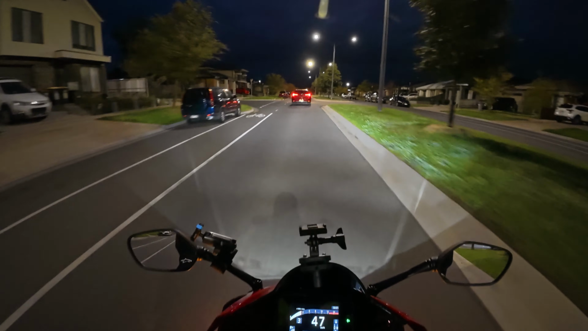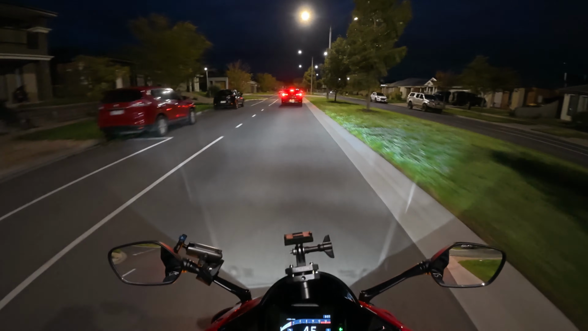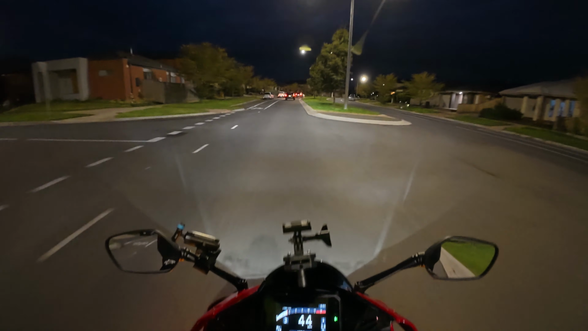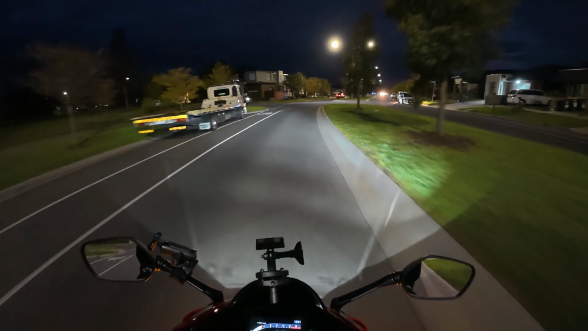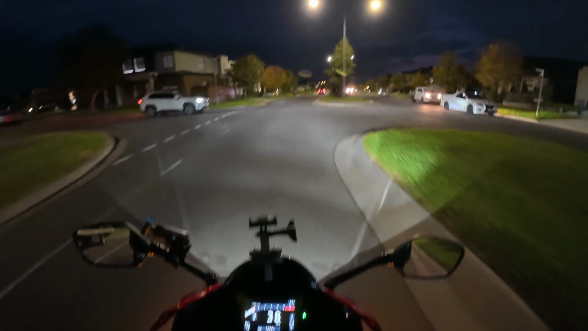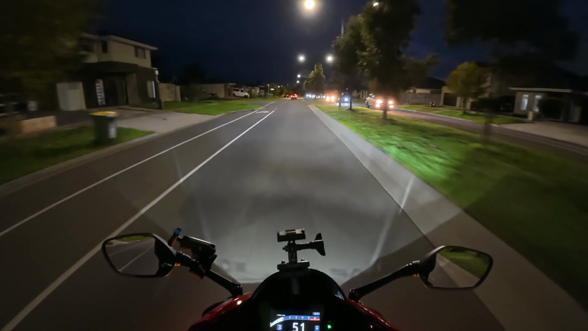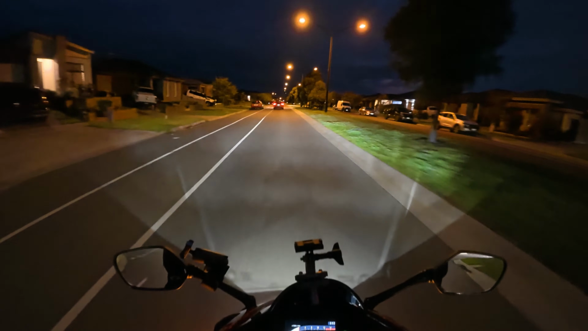Now, a couple of things I like doing when it's night is to keep my distance between cars, and also making sure that the cars have seen me, so stay in their mirror spots. I've got the 360 camera on the back. We'll see how the night shots turn out. It's quite fresh out here. Should have rugged up a bit more.